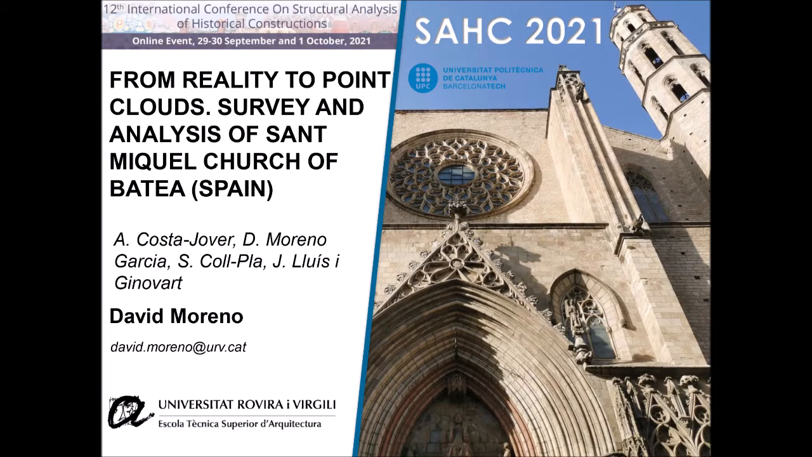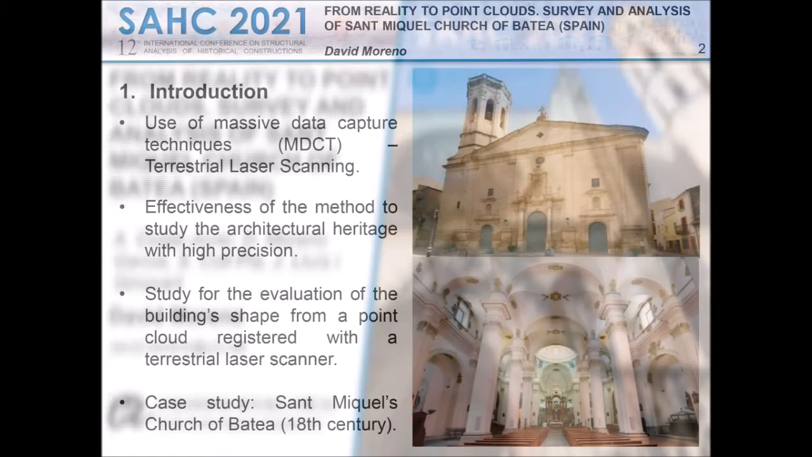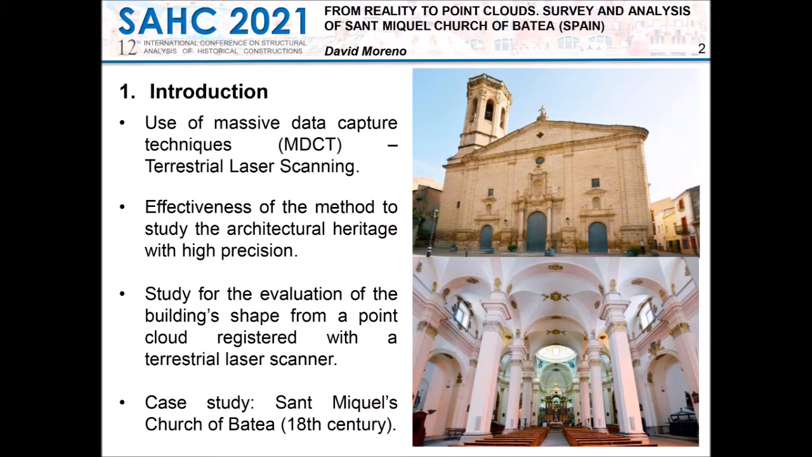I'm an architect and currently a PhD student from Rovira i Virgili University. I'm going to show you the research From Reality to Point Clouds: Survey and Analysis of St. Miquel's Church of Batea. The current architectural heritage documentation procedures are diverse, and the use of massive data capture techniques